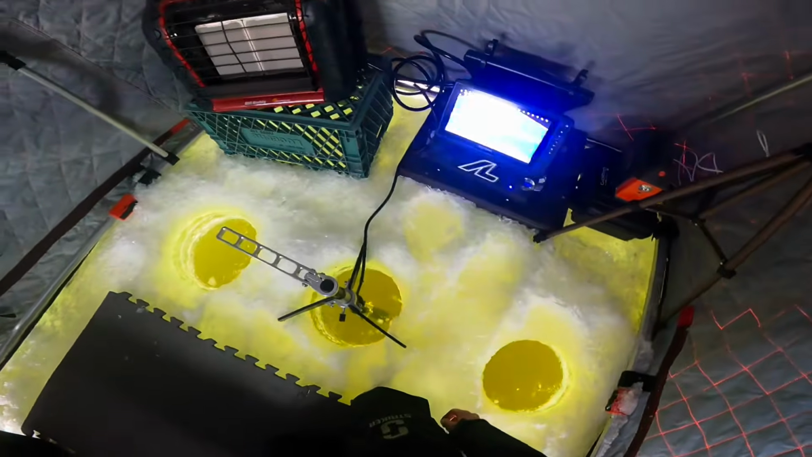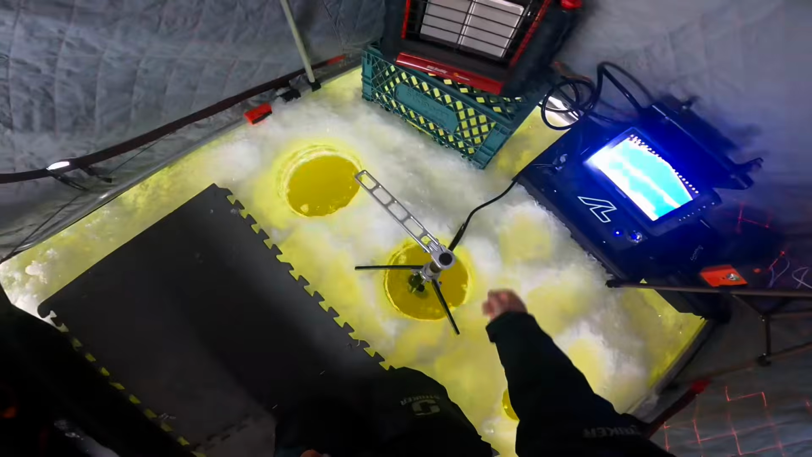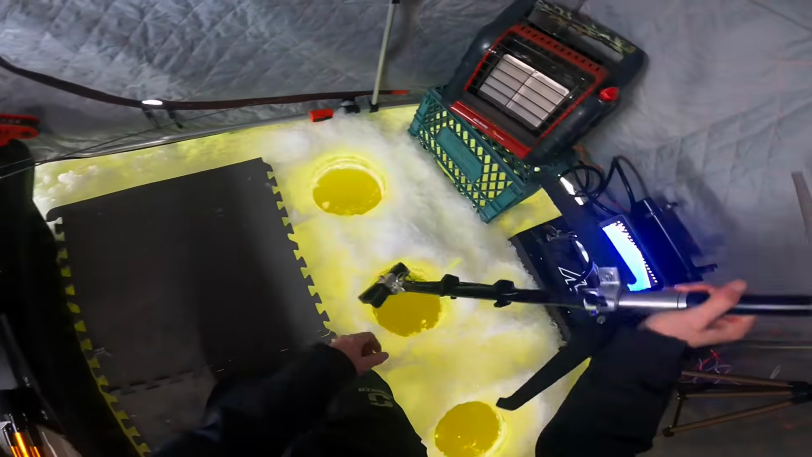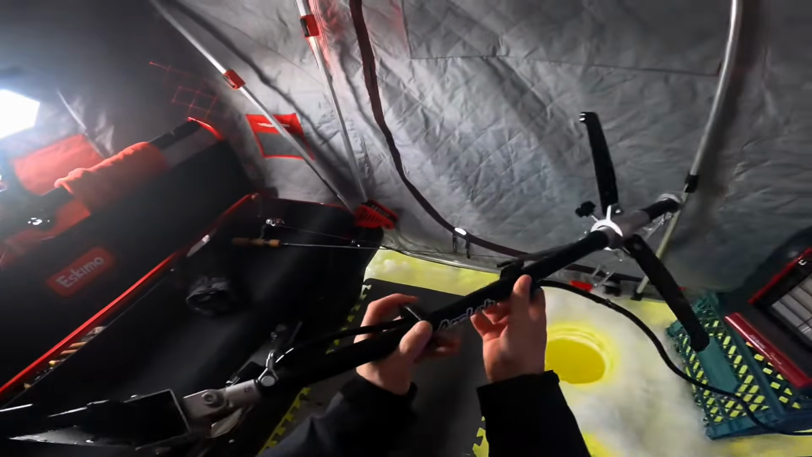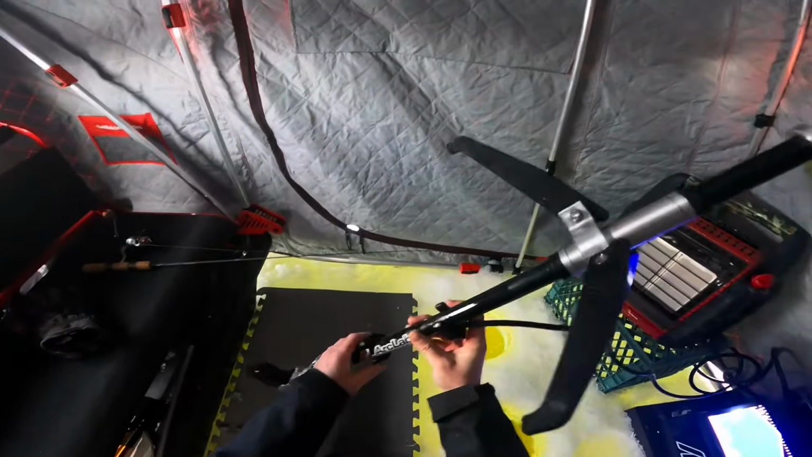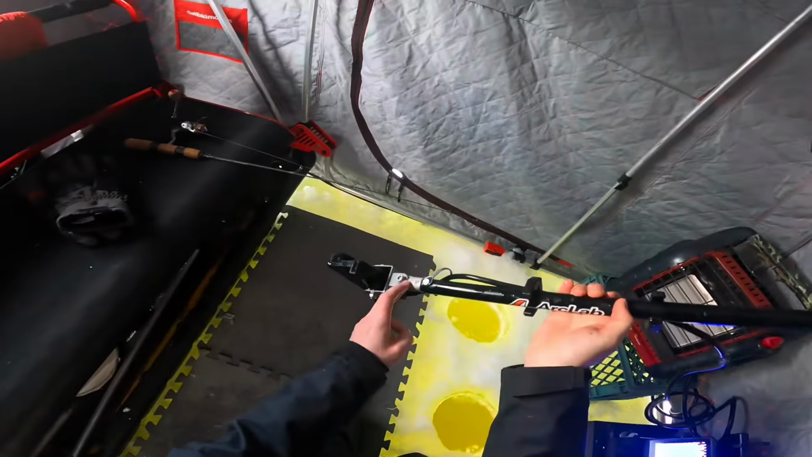Right now we are in down mode, and that's one of the things I want to talk about with this Arclab pole. It's an aluminum pole, so I'll just pop it out. Hopefully you can see. Aluminum pole, very, very light. I'm not sure the weight, but it's so easy. And this is one length of pole.